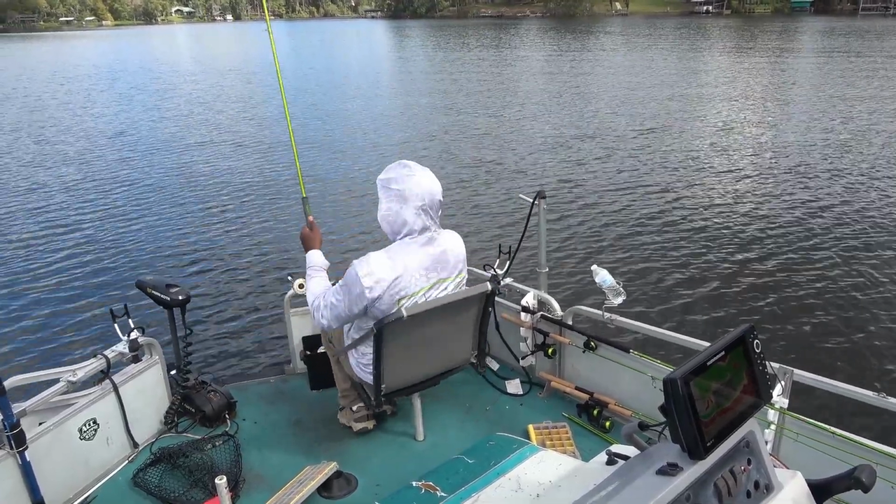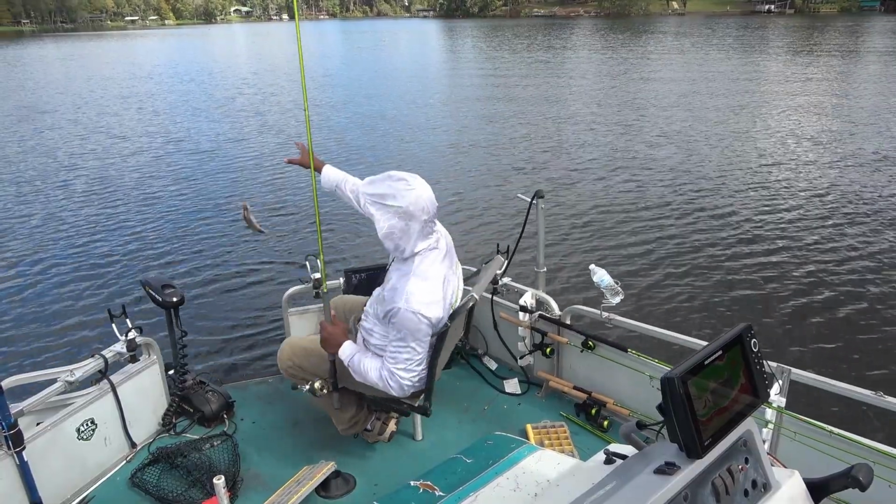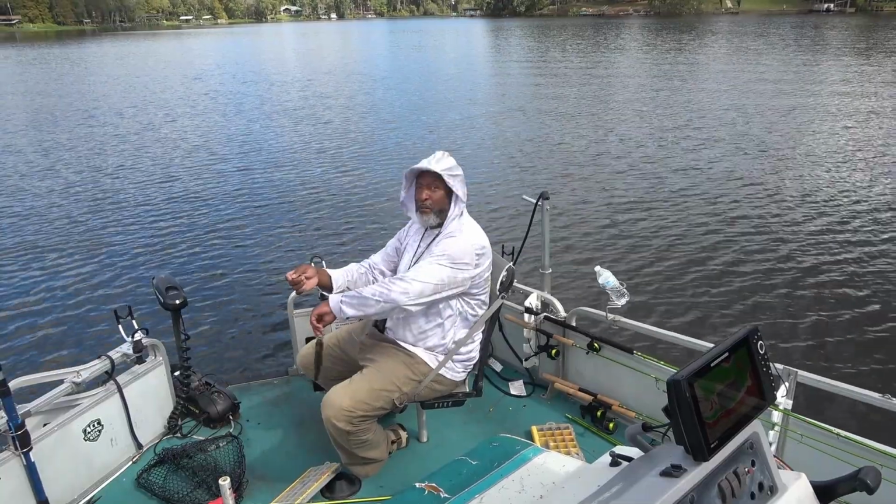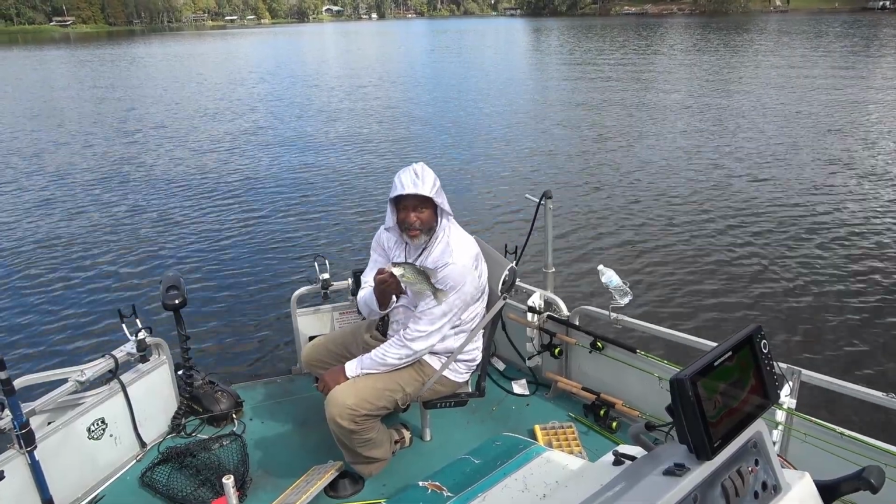Yes, sir. Stuck that fish, folks. Another little small one. Don't think he'll make 12. Either way, he ain't making this boat limit. Nice little fish. Came up there and nailed that jig, folks. The bite is on.